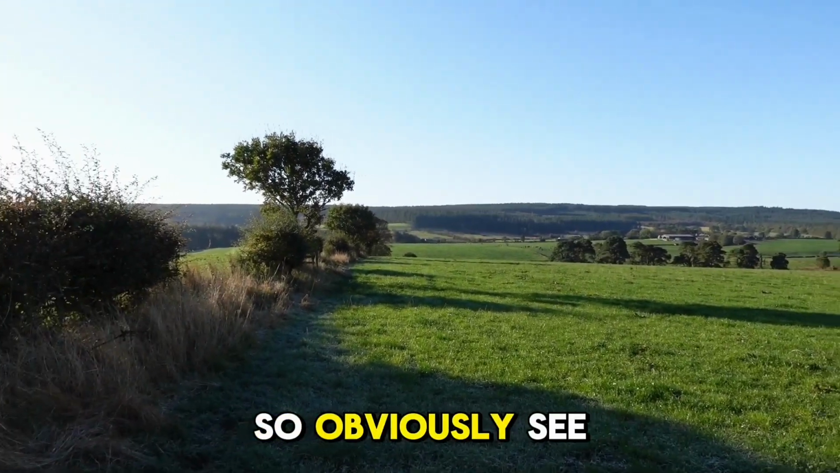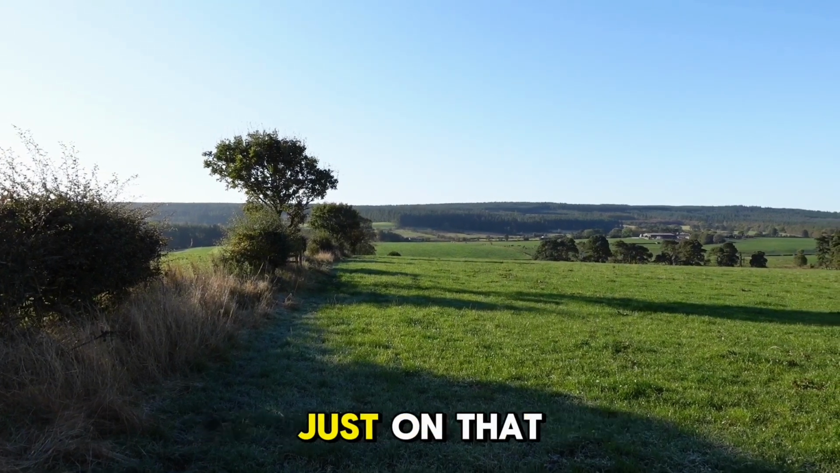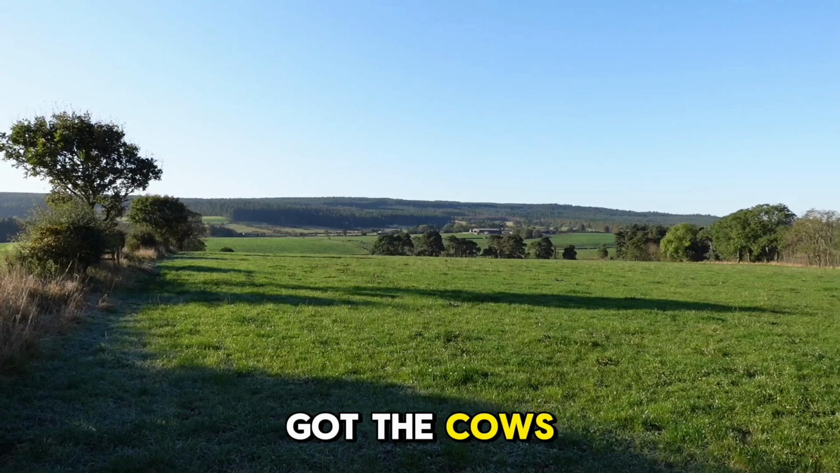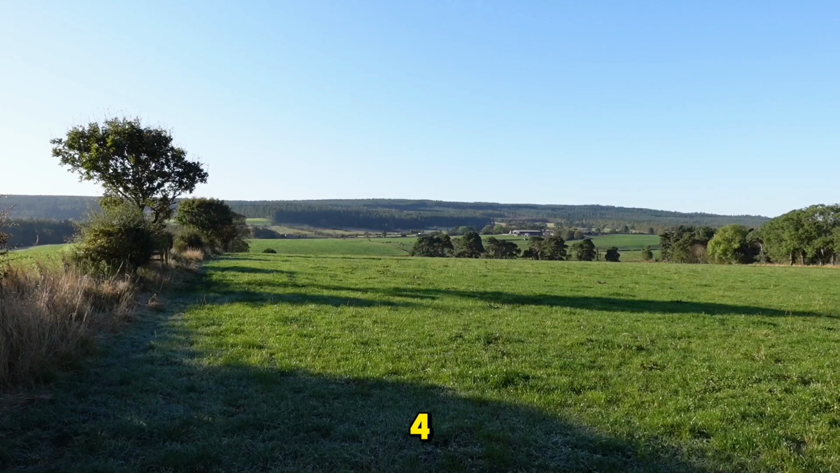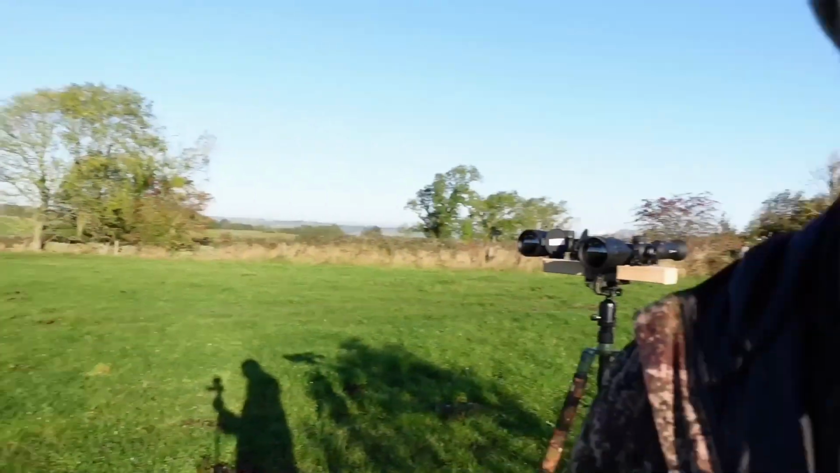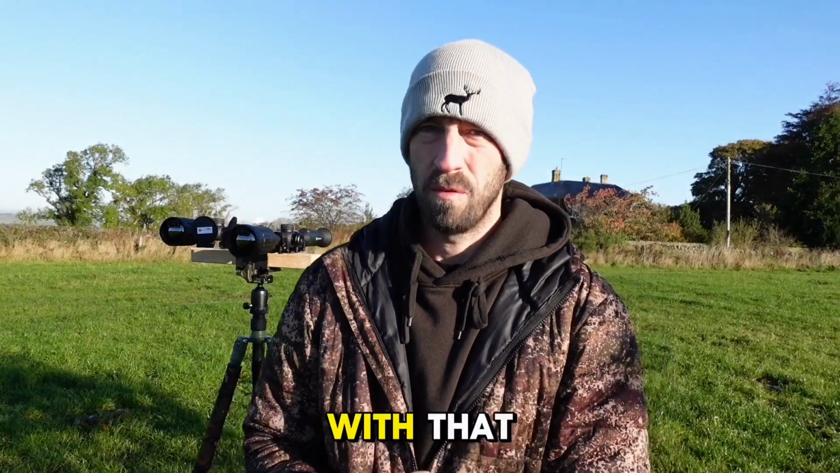So obviously see my arse in the distance over there, that's where I normally shoot from, just on that field coming up the way towards us. And obviously you got the cows there, you got a farm and some various distances there down to the cows, roughly about 460, something like that. So we'll get that on and we'll get cracking with that.